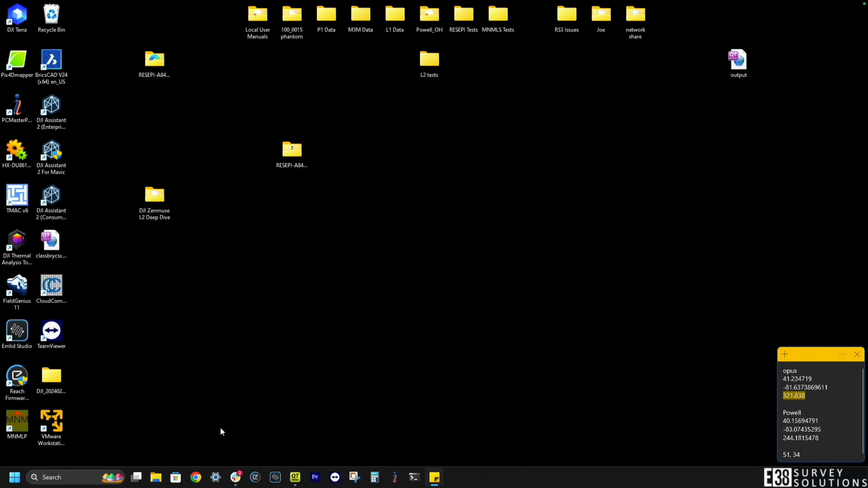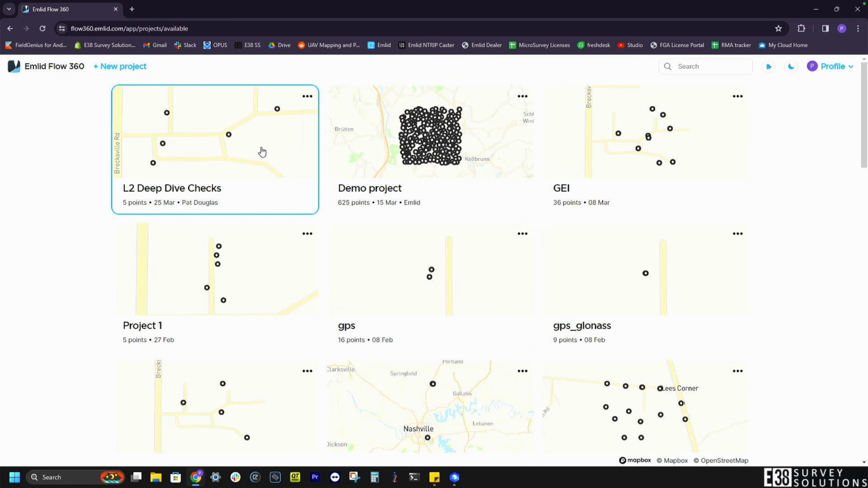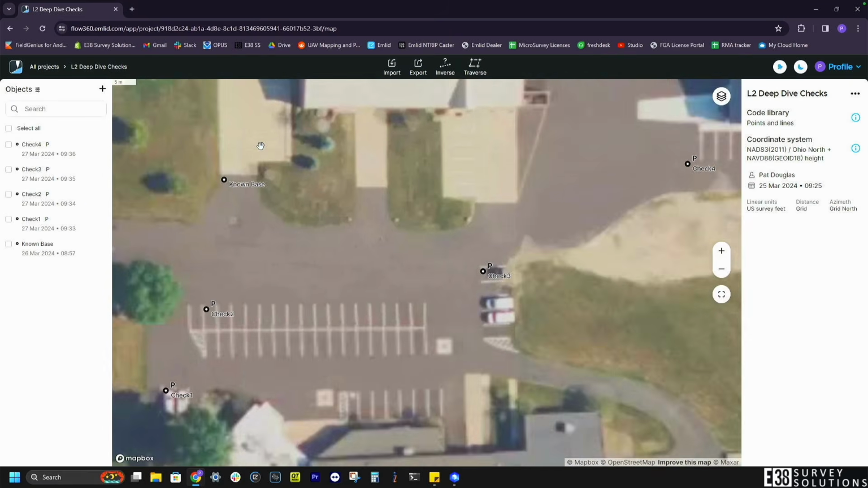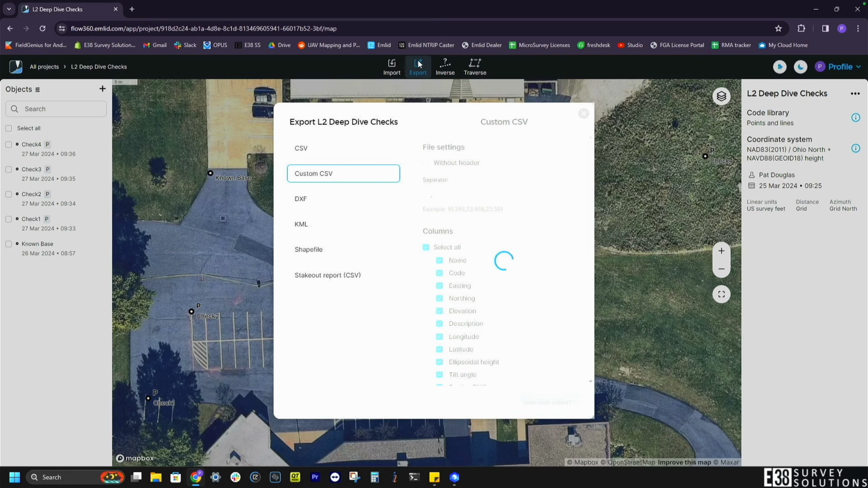I'm going to download my Checkshots from Flow 360, and then we'll have everything we need to process and check our point cloud. I just need to open the project with our Checkshots. Flow 360 will have already synced with Emlid Flow on our phone, so I can export the data by going up to and clicking export.